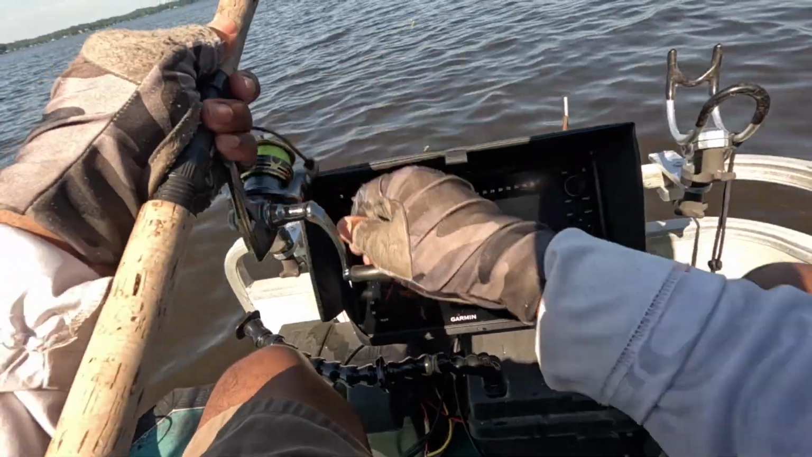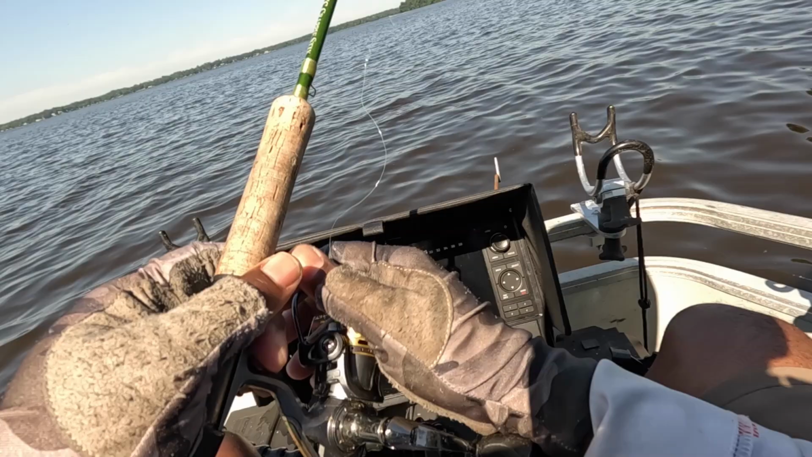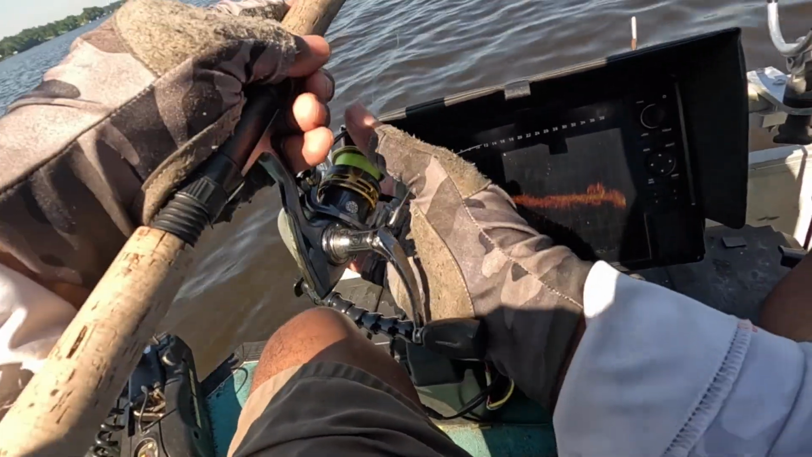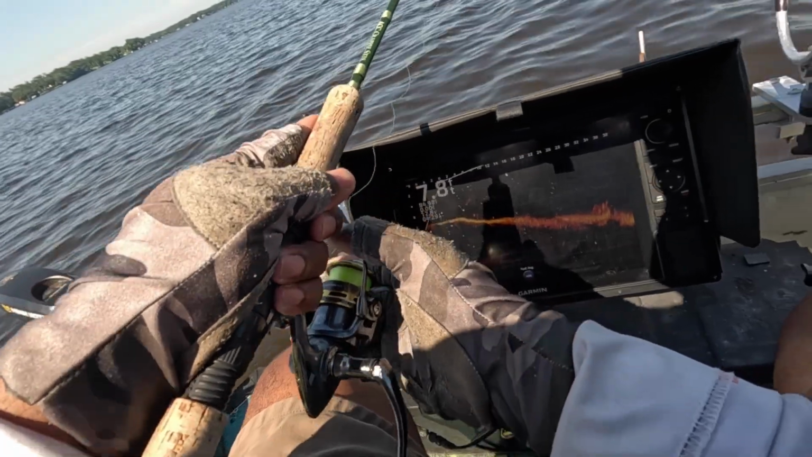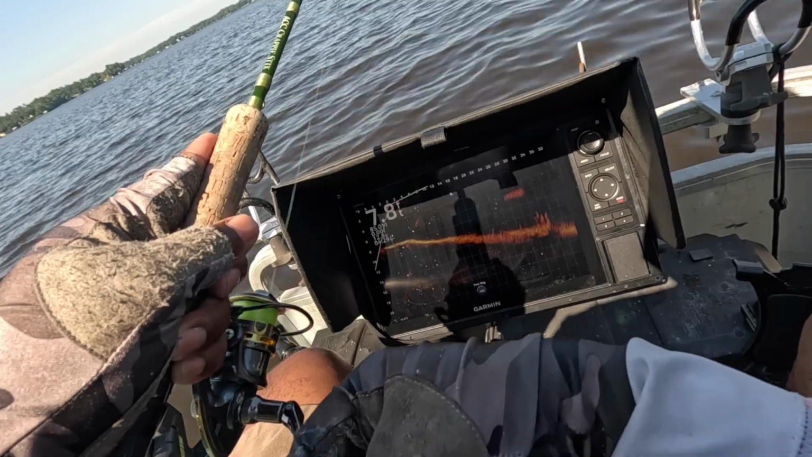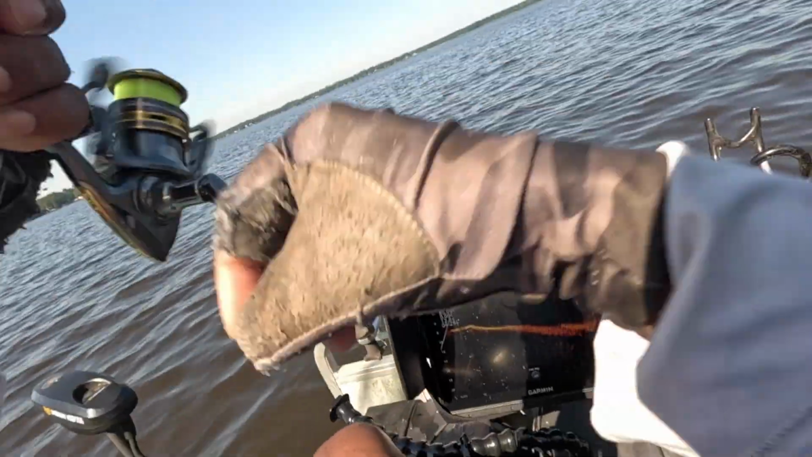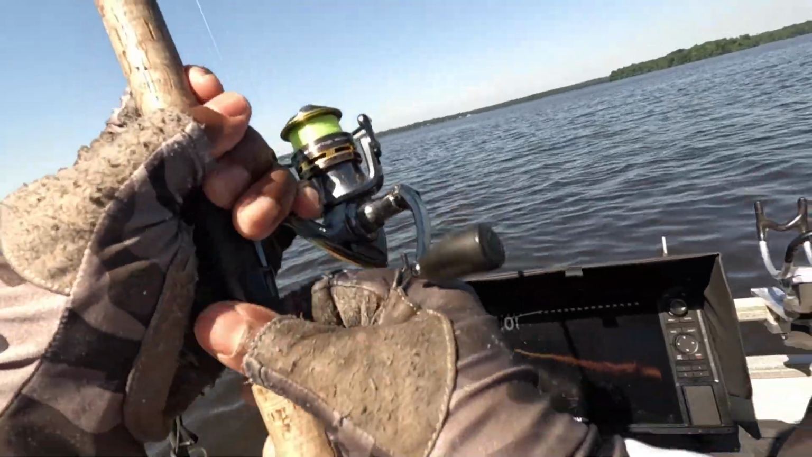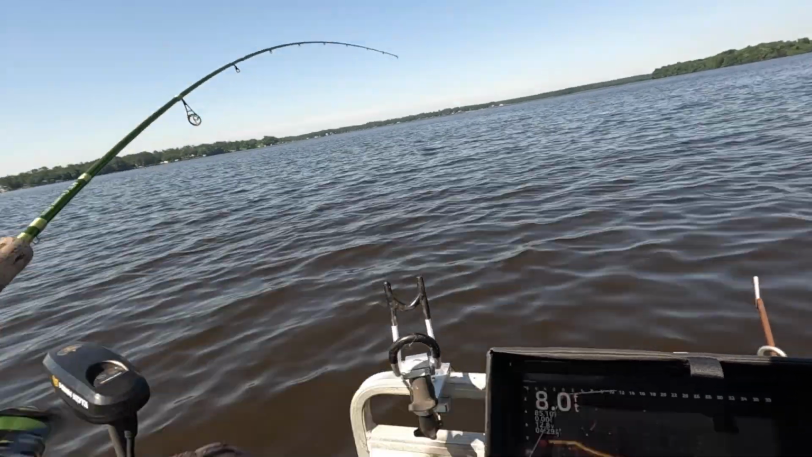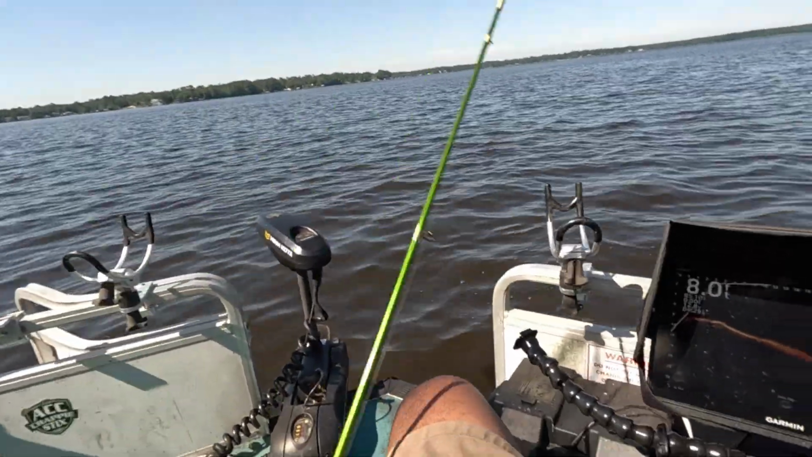Look at something out there, 36 feet. Not sure I can reach them from here. Let's see. I can reach them, folks. And we got liftoff, people. Look, he's a flyer. Little fella got a lot of heart, folks.